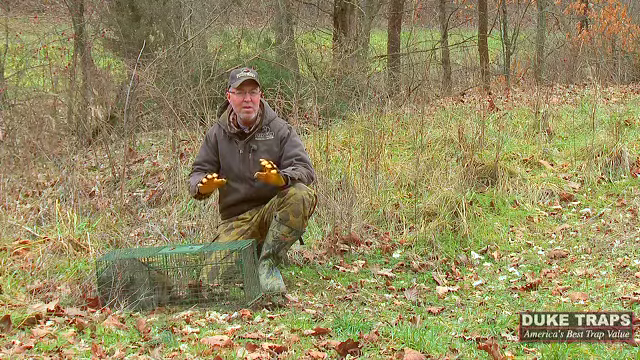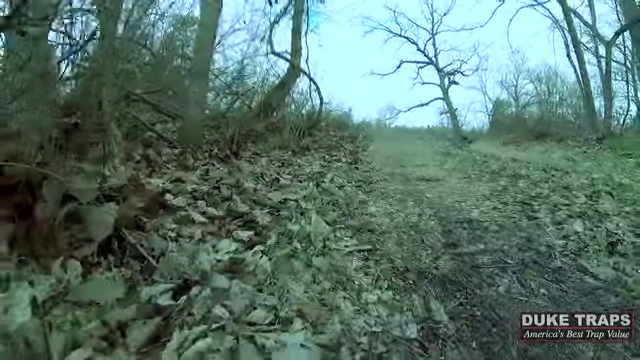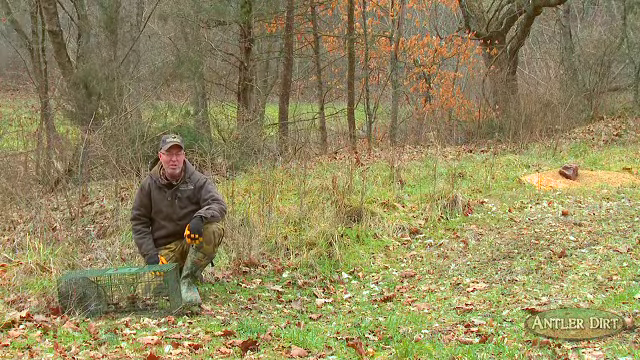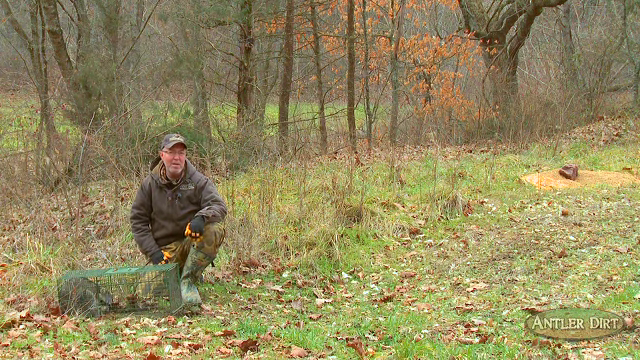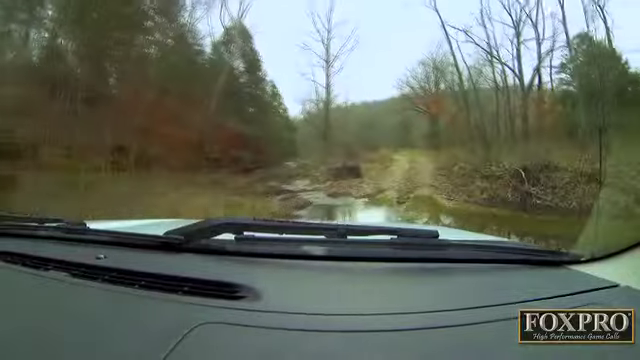Raccoons, just like deer, love edge habitat, so we're on the edge of a little grown-up stream-side zone here. Sure enough, that raccoon was coming right up through here on his way to the big bait station, and we short-stopped him from making it there.